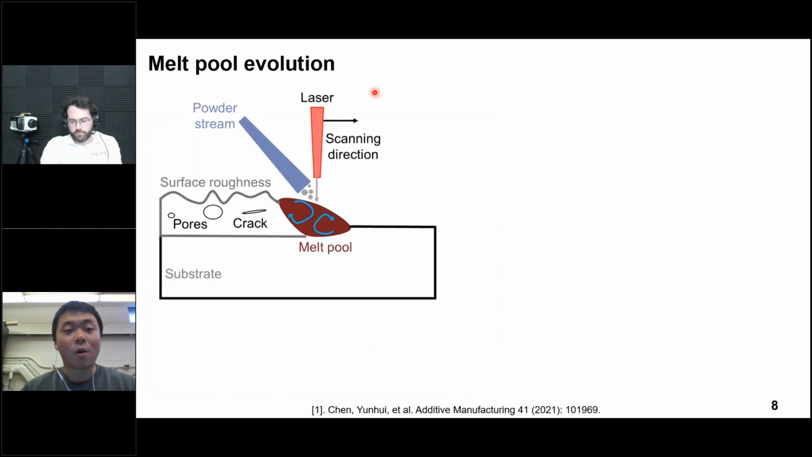So to achieve that goal, we need to understand the formation of the melting track. During the formation of the melting tracks, the melting pool always plays a very critical role. The instability of the melting pool can induce a lot of different defects, for example, surface roughness, porosity, and cracks.